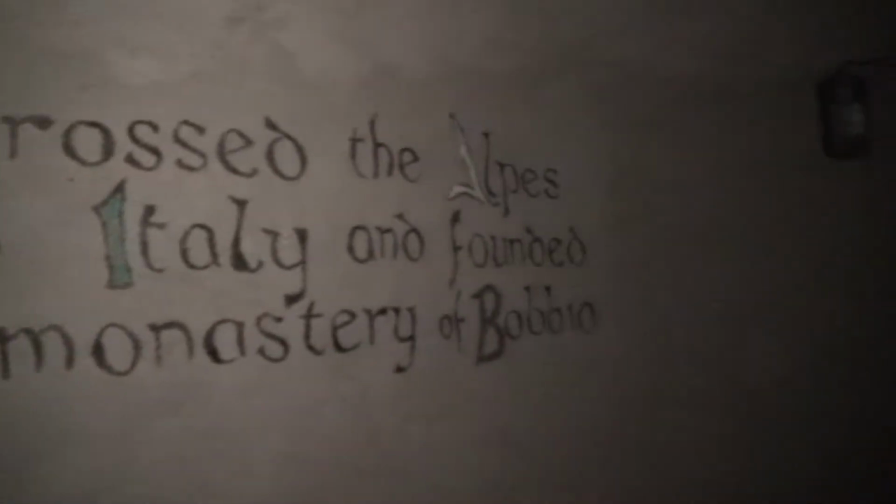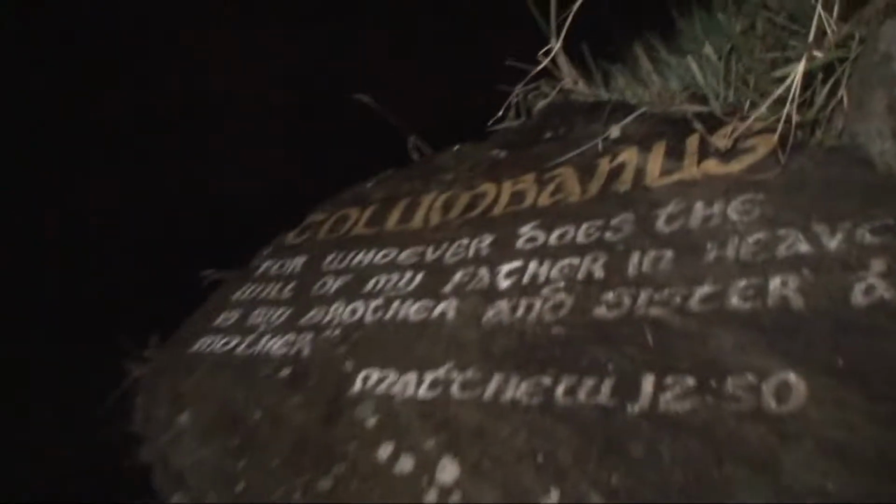I think this is supposed to be Jesus' tomb. This is a big rock outside here. Focus. There's the big.